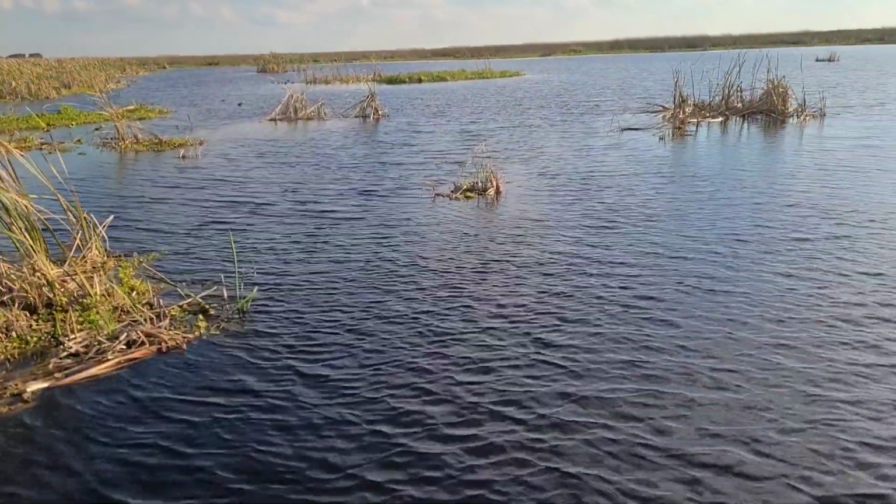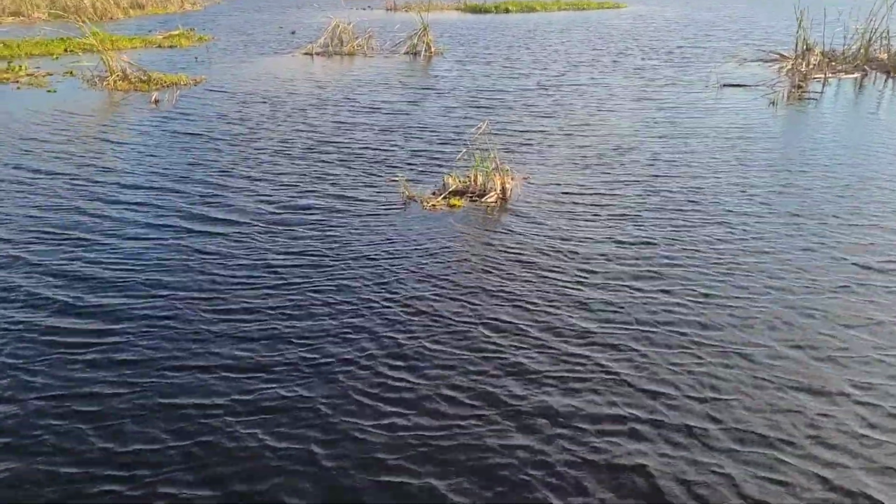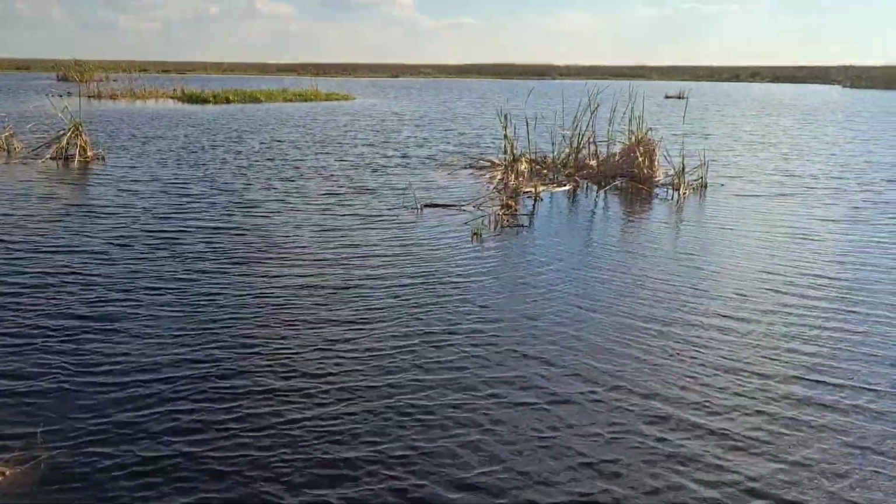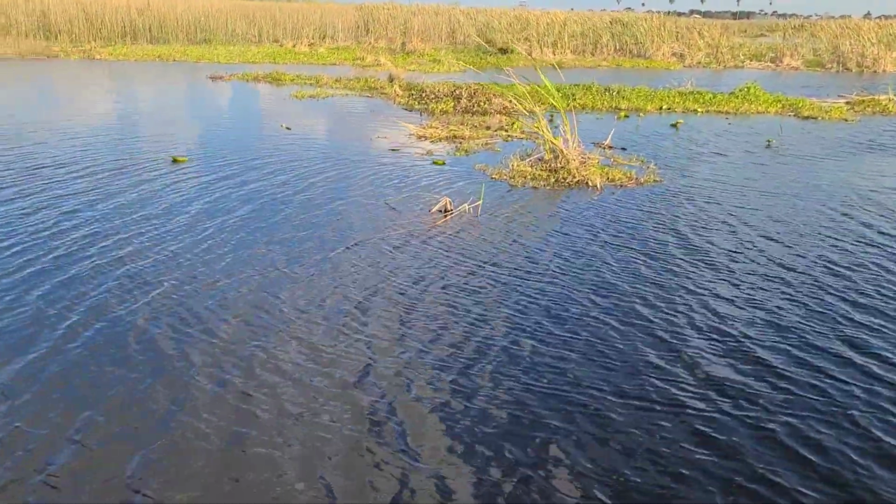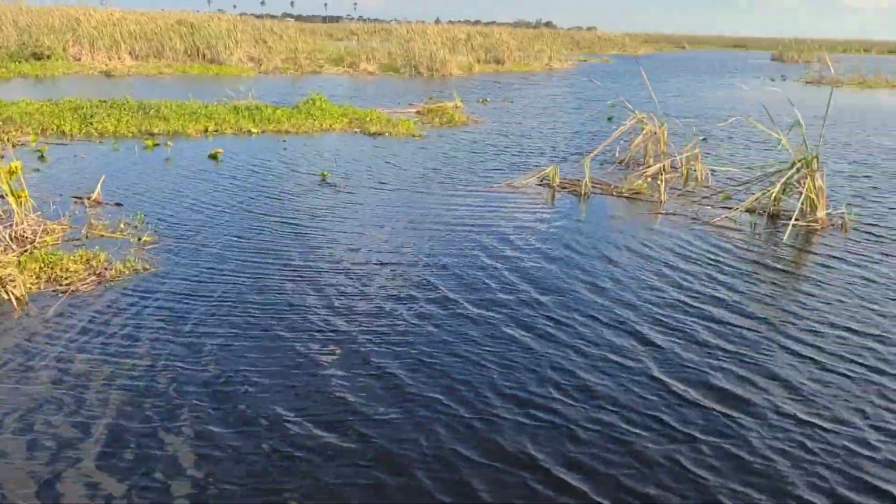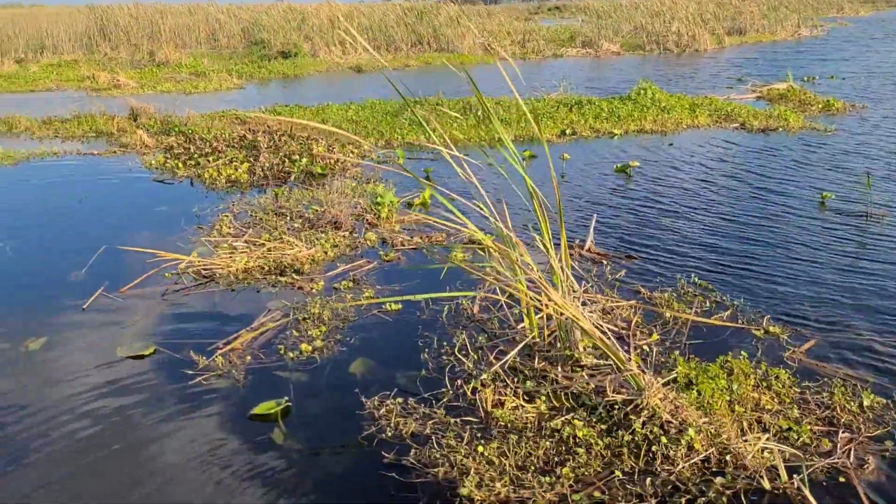Here's a little... This might actually be floating, I don't know. But this sparse cover like this. Here's another little island. That's the kind of thing. Here's some spatterdock pads. This is the kind of stuff where they like to set up, in these types of more sparser cover.